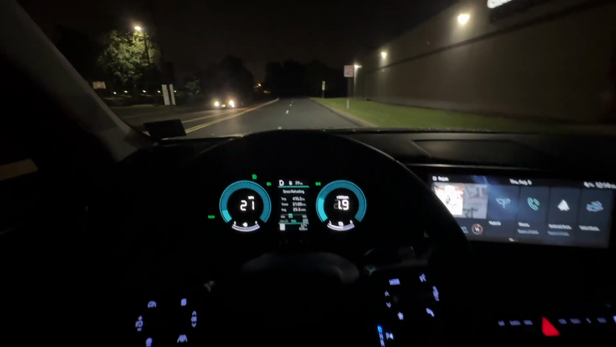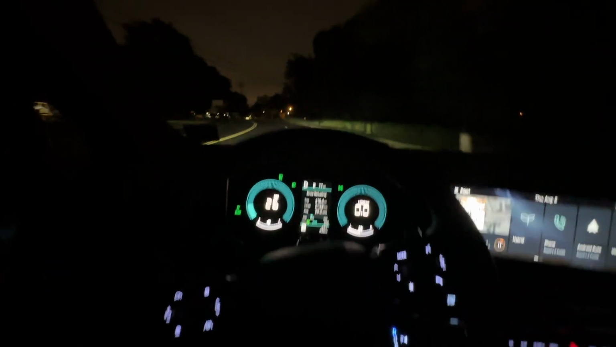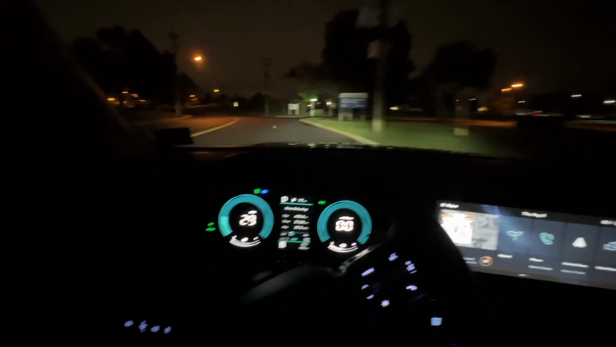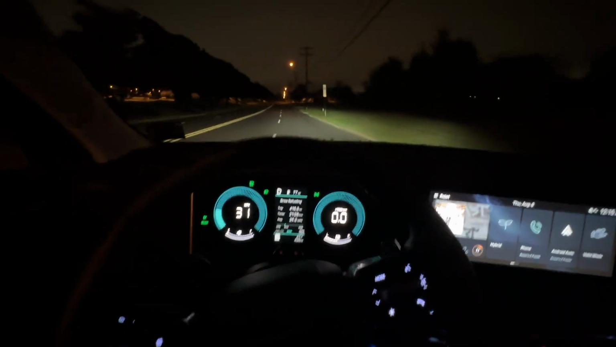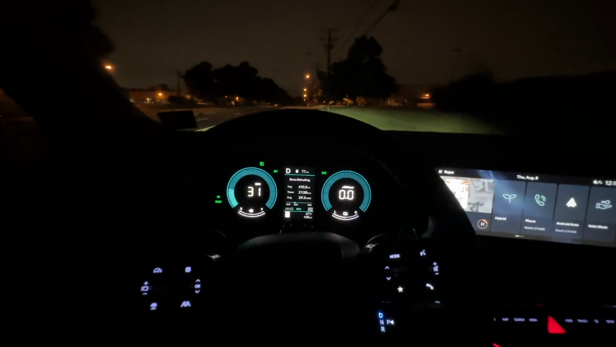As you can see, this is a fairly dark road here. The trees, you can see, are very, very dark. Now, with the car, you see, it's switched to high beam, and everything is like daytime now. Very, very impressive. Here you can see, again, it switched to low beam for some reason.